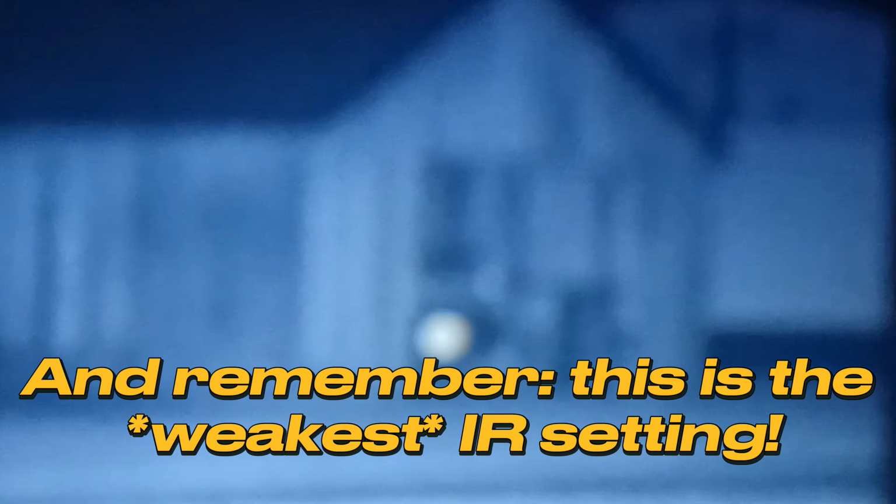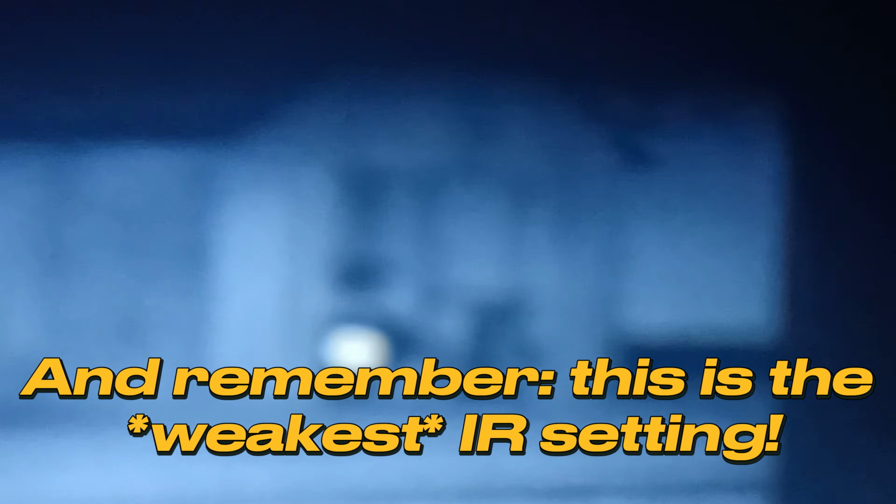Okay, I'm going to take it away from the camera. That's the naked eye. Now, your human eye, you could see a little better than what I could see from the camera, but still, I cannot see that house over there at all. But through the night vision, we could see it no problem at all.